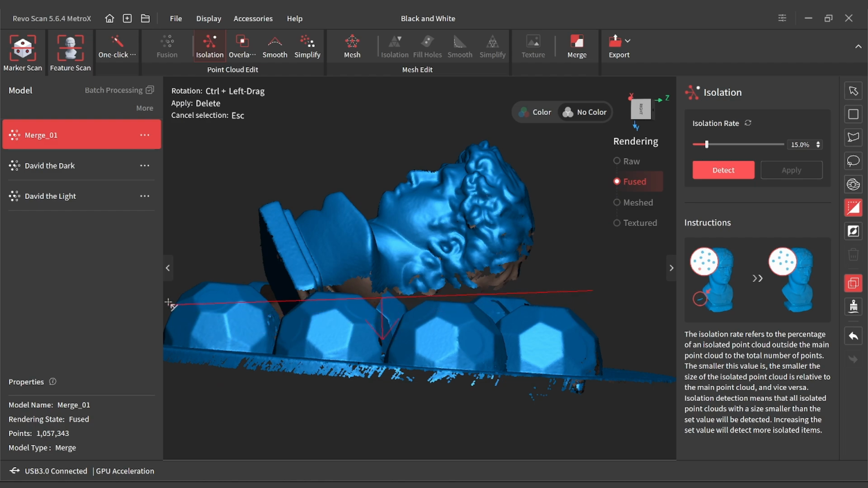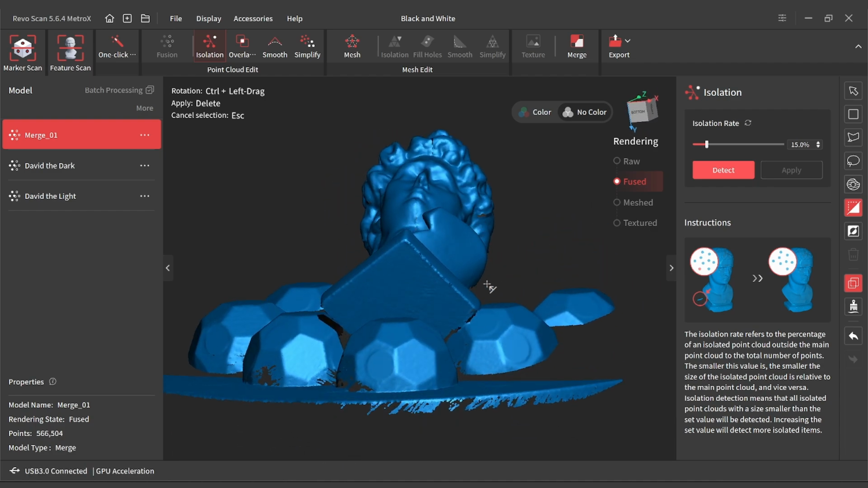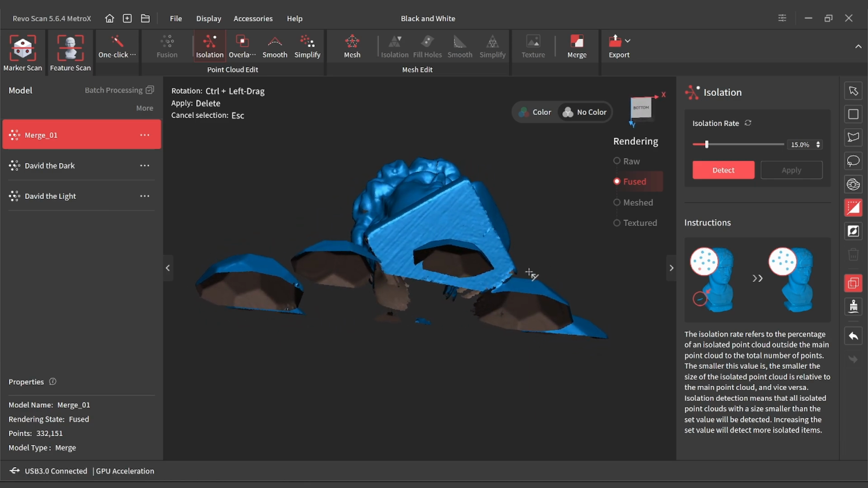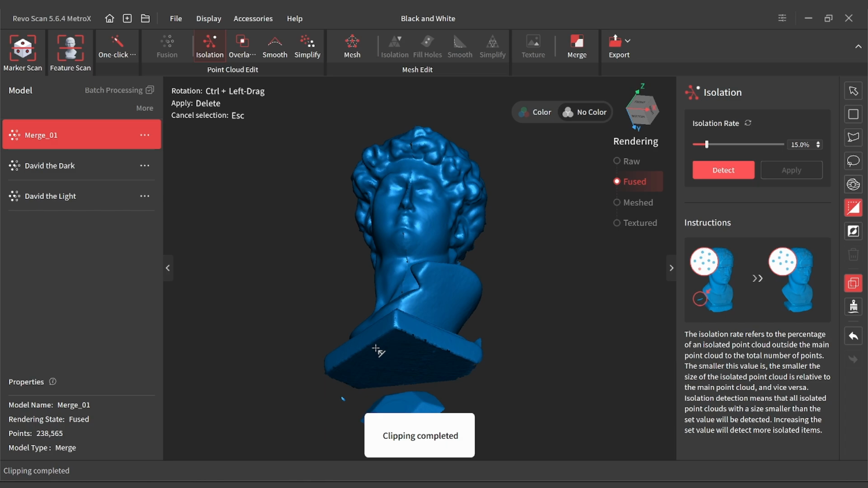Plain select to get rid of the majority. Do a bit of a downward slope there because we do have that base. You know what? We don't really need much of David's base for this. We're experimenting. And that right there is why I love the clip tool.